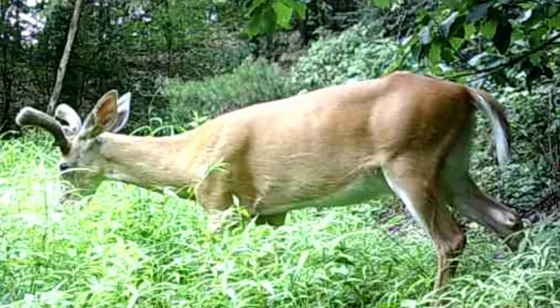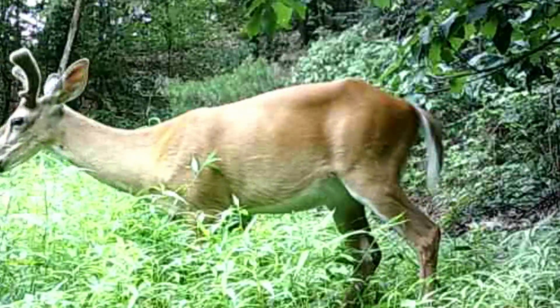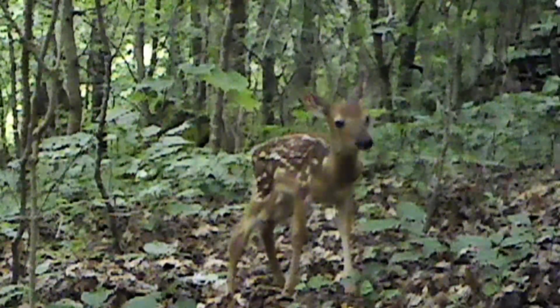Well, the bucks are really growing them antlers. Some of them's got some nice racks going to be. And I did catch some fawns moving around. Mommy's starting to move them around pretty good.